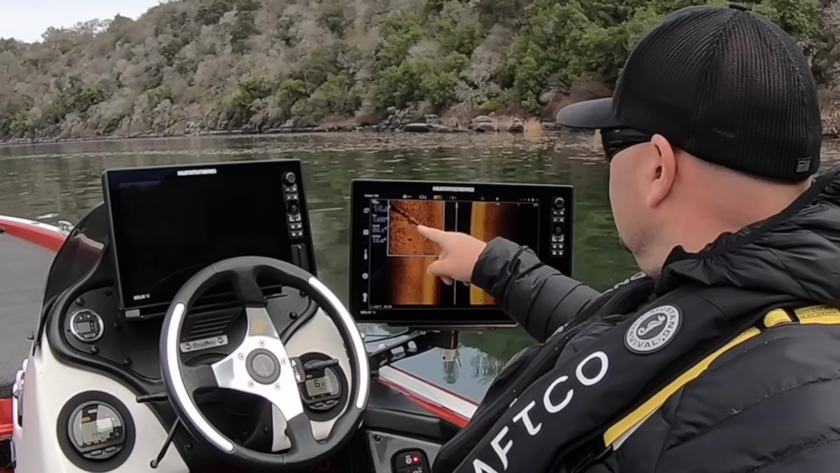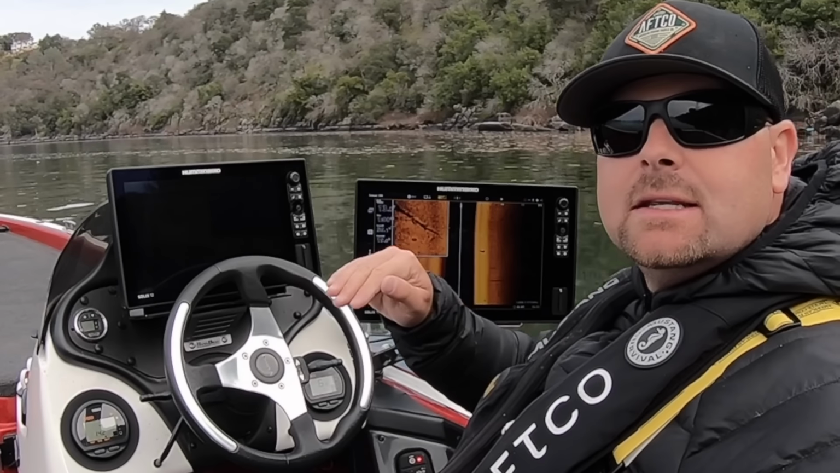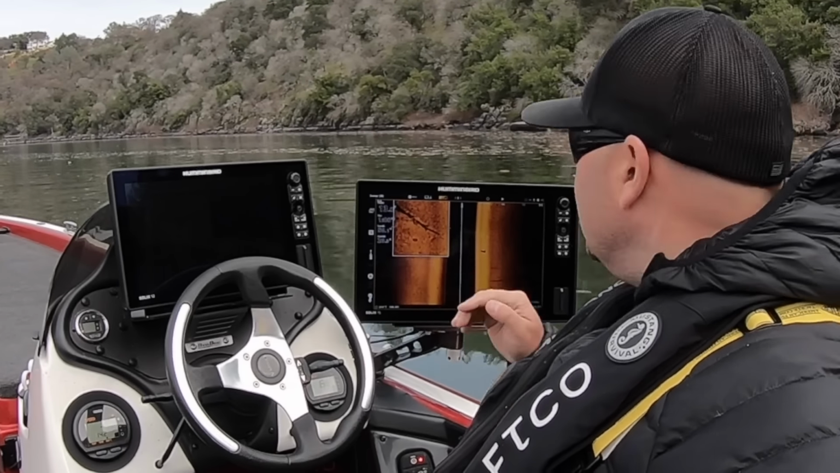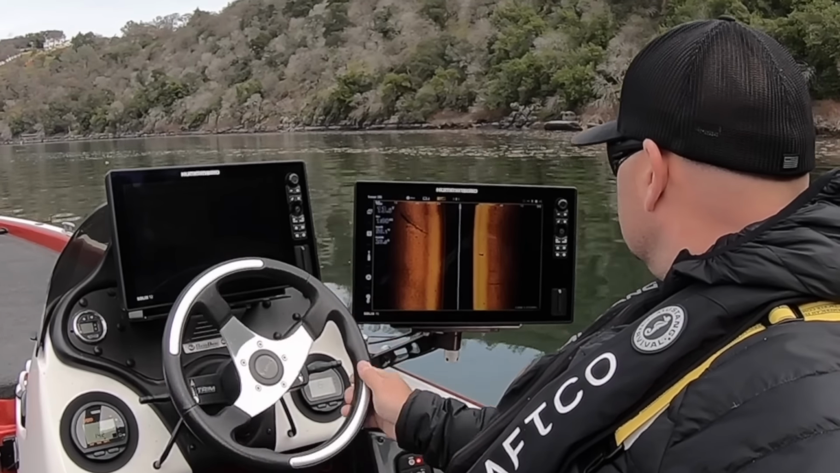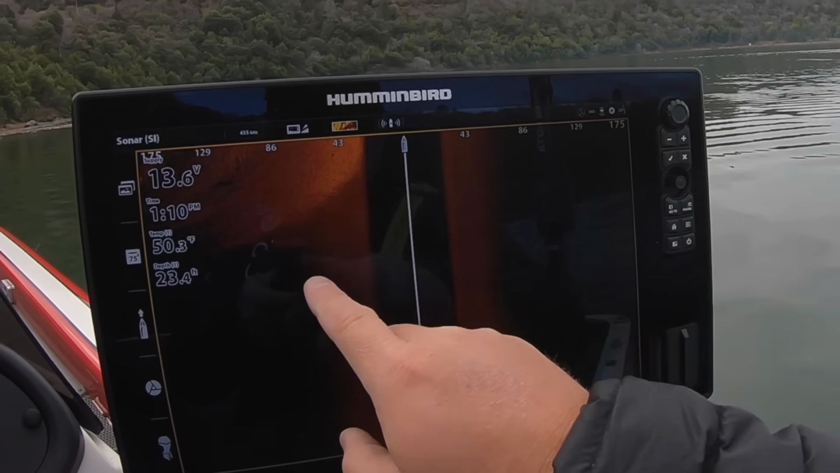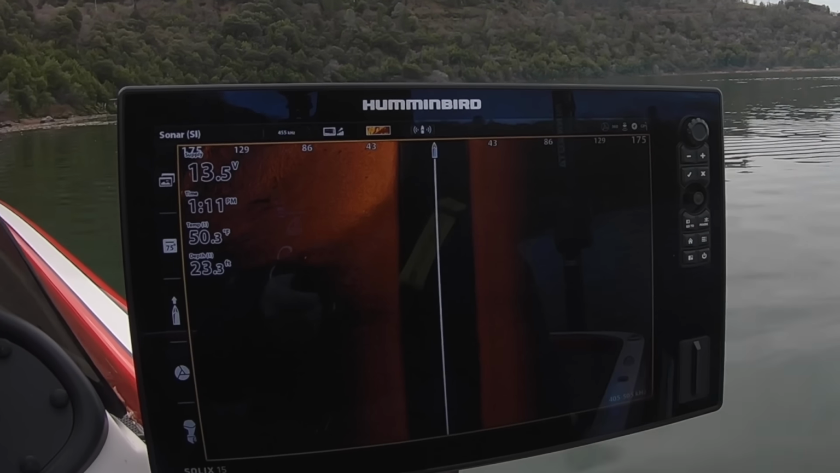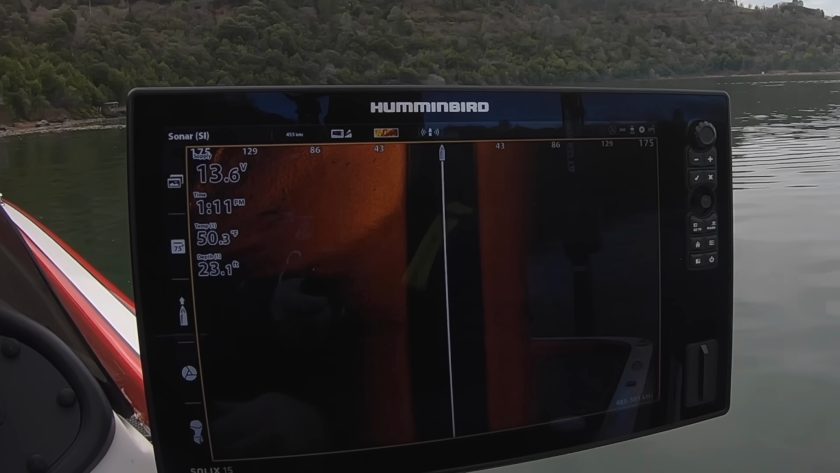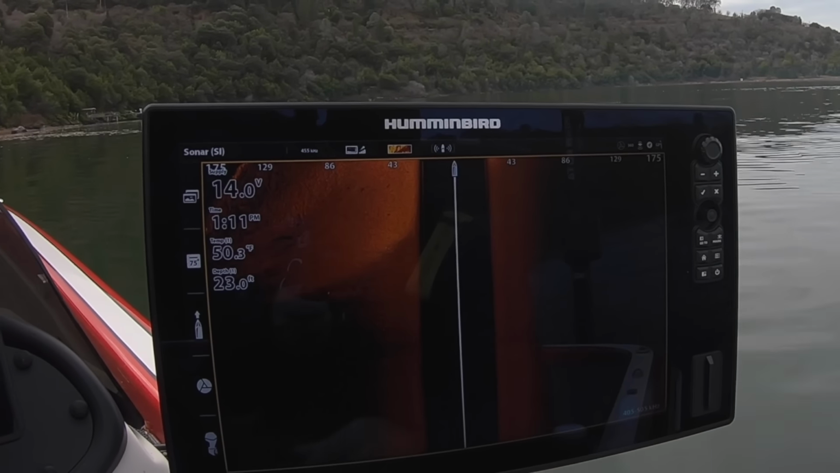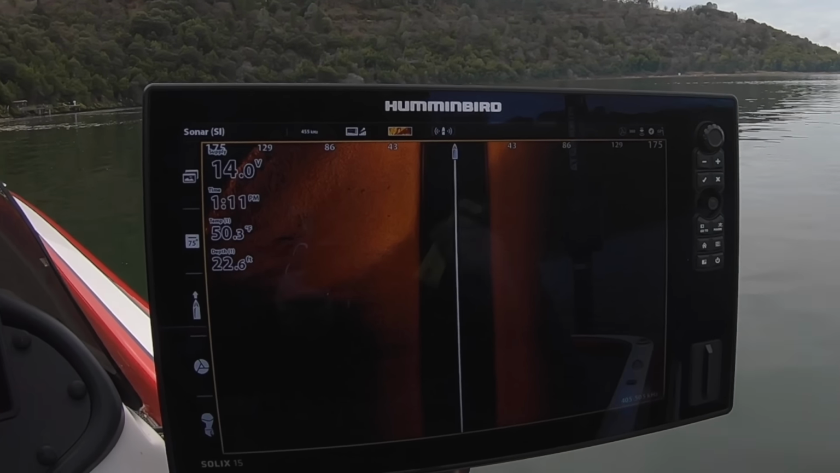Look at that big old laydown right there. Now, if there was fish on this, I would see white lines suspended above it or in it. So right here, you can see where that hard bottom starts off the mud. Again, we're at 455, and we're just searching 175 feet out to the left and the right of the boat.